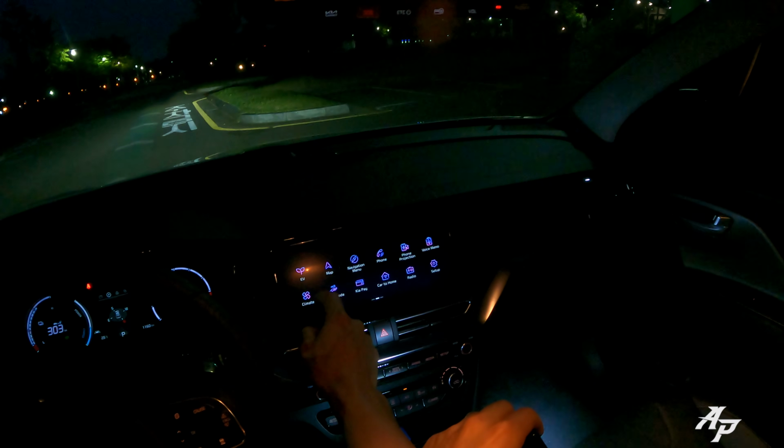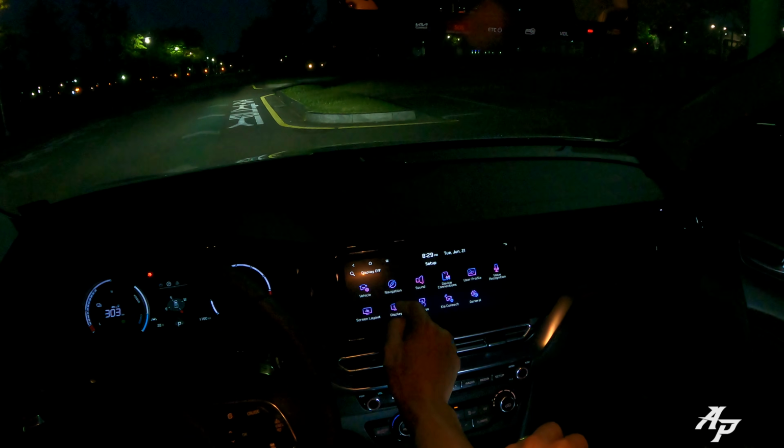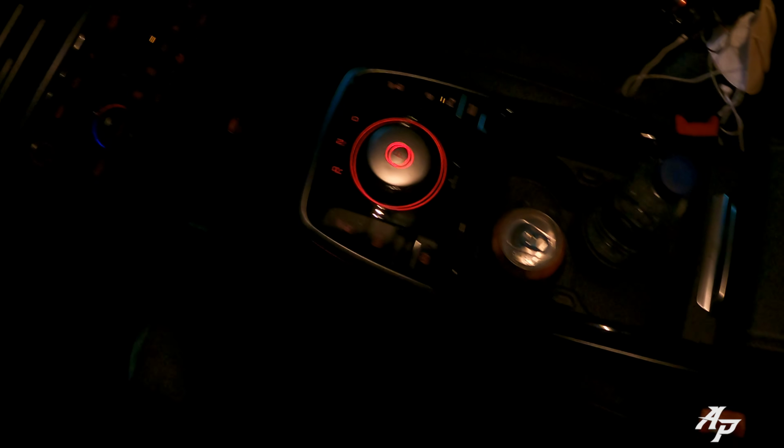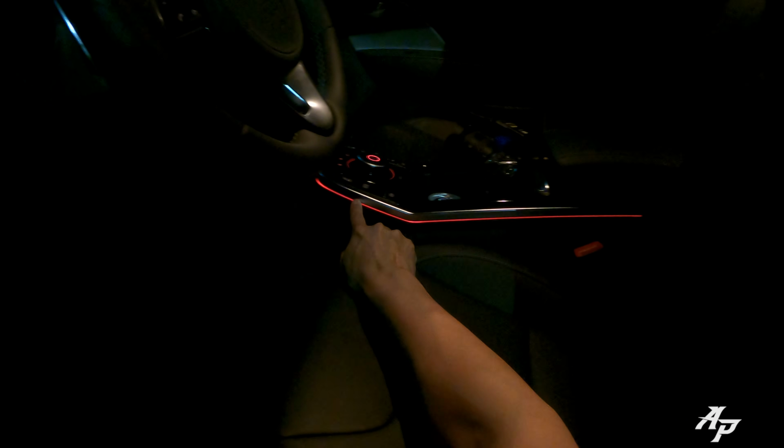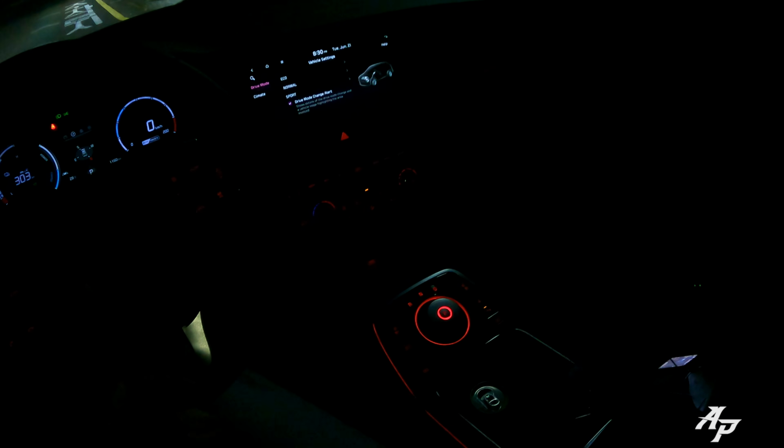And I tried to look, but you cannot change the ambient light color, so there isn't any option. But they give you this light strip here, ambient light, I suppose, around the gear selector and around the center console, and right here. Right there, do you see it? Right there. But you cannot change the color. But it looks pretty nice, I would say.